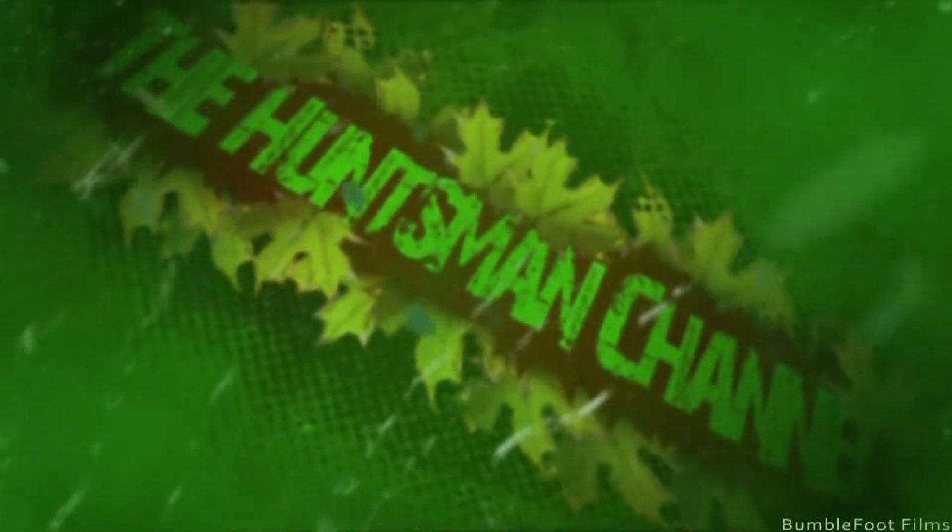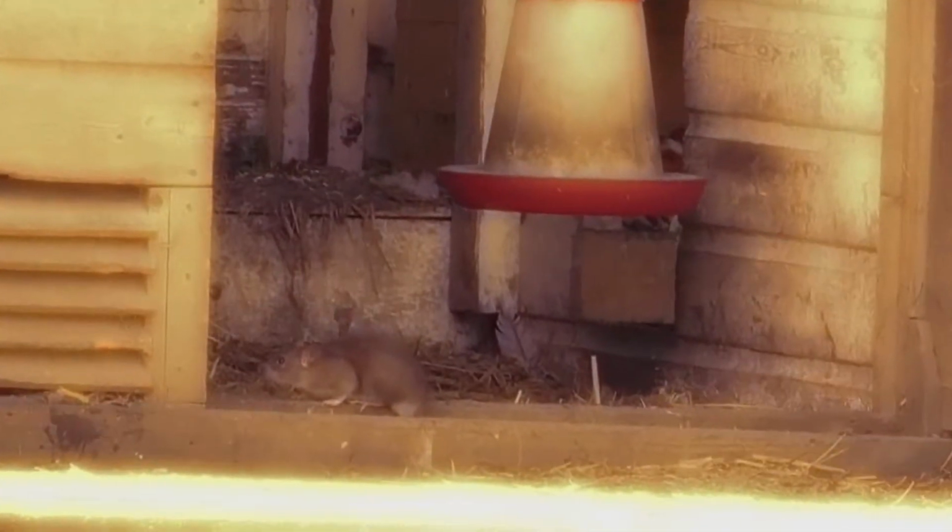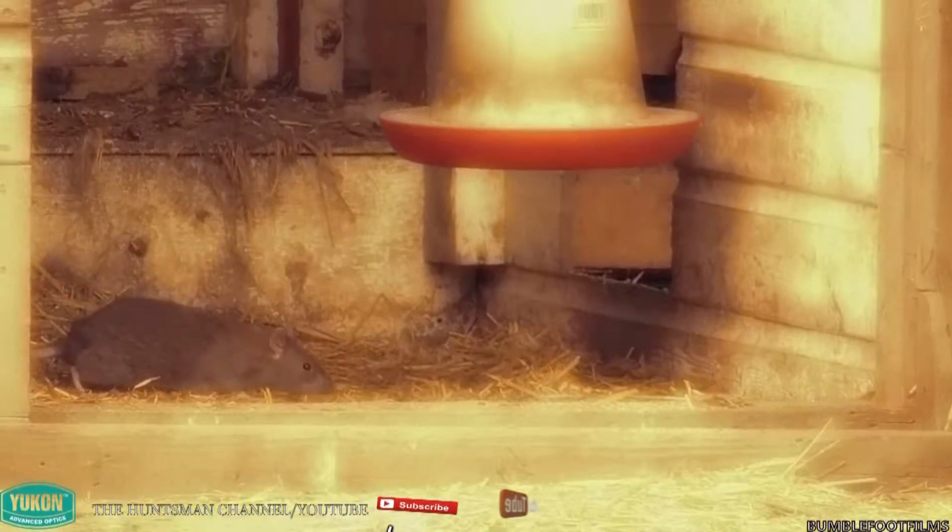Right, back on the rats. Today started very quiet. It is a day shoot after all. Taking the rats as they pass through the allotment. Now we have some big 'uns and we have some challenging young rats on offer today.